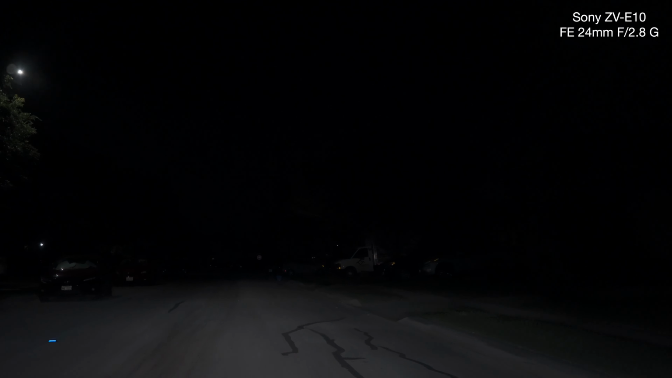It says 1250. You know, the light doesn't look too bad, and it looks like what I'm seeing. So at 1250, f2.8 at 1/125th of a second shutter speed.